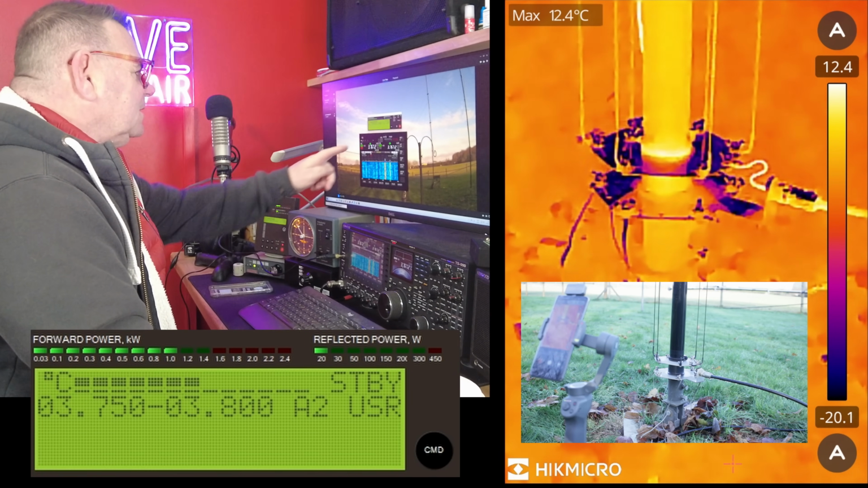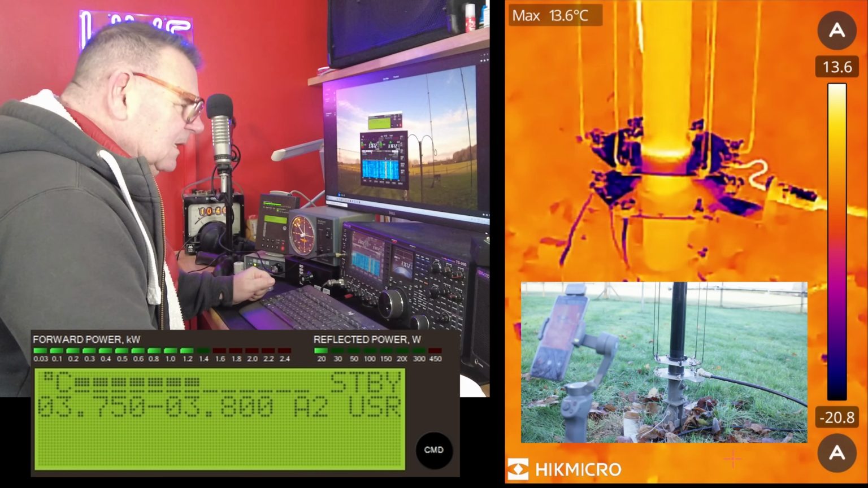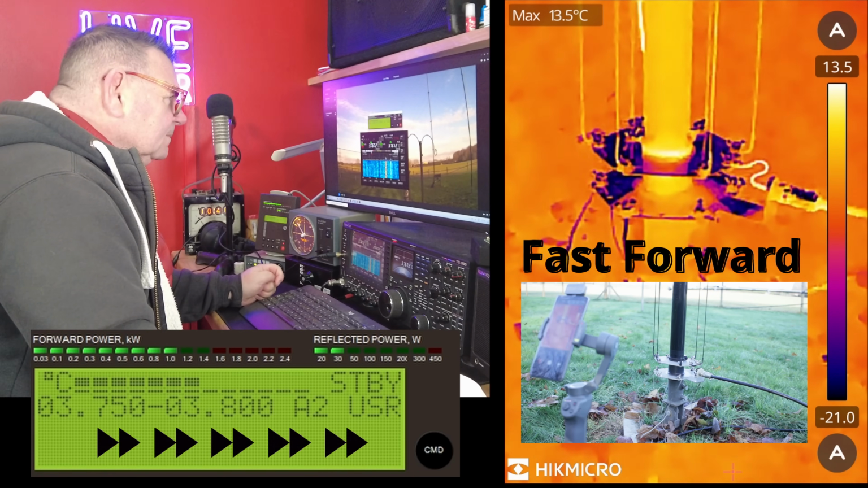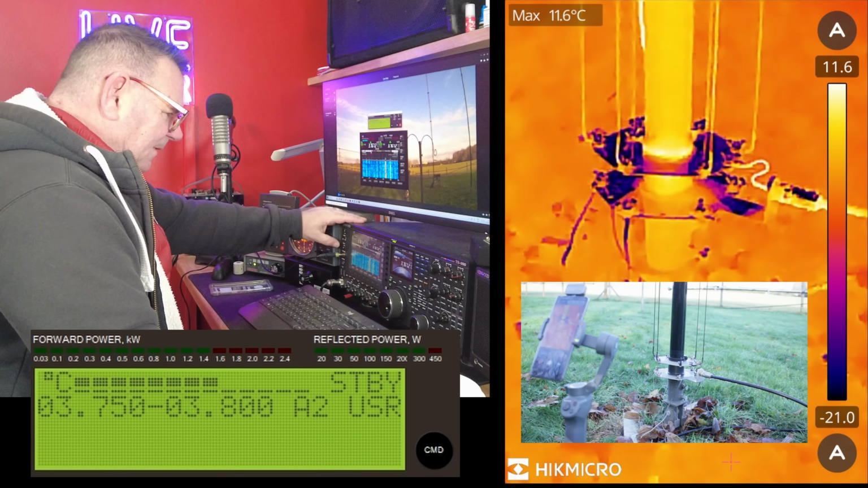Just watching the temperature display. There's a little bar graph. It says degrees C on the ACOM. Look. About 30 seconds to go. Alright, that's a minute. The amplifier's heating up nicely.